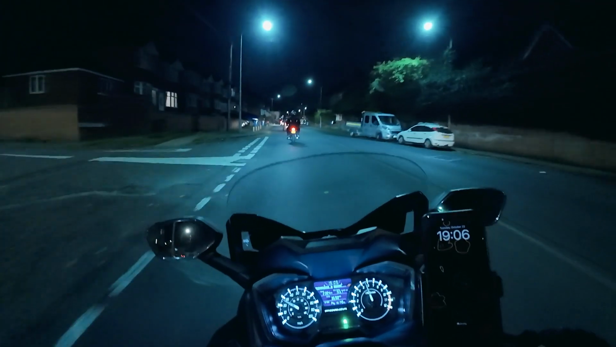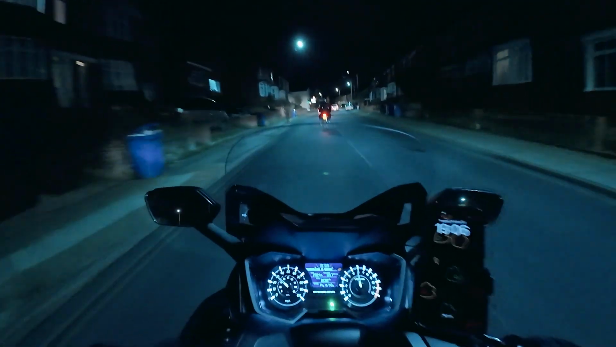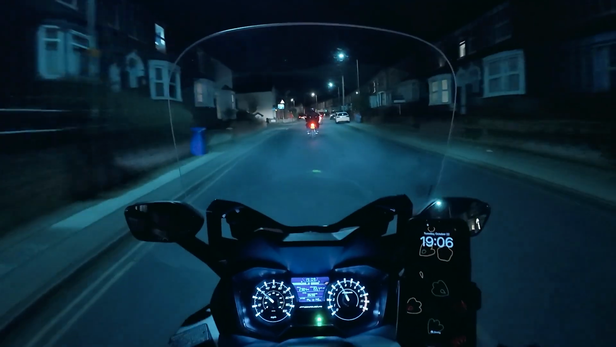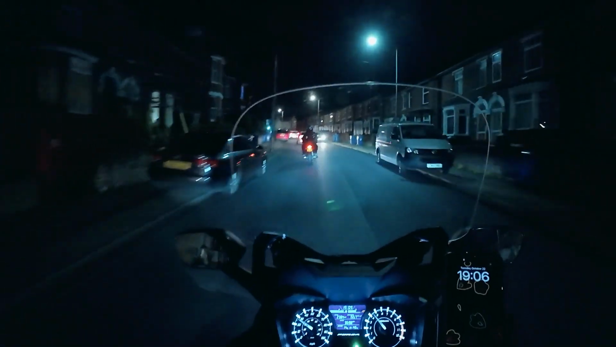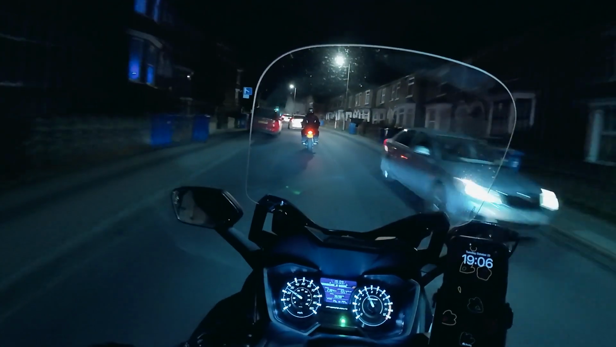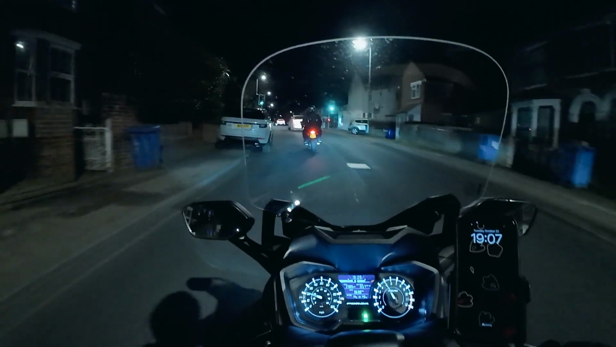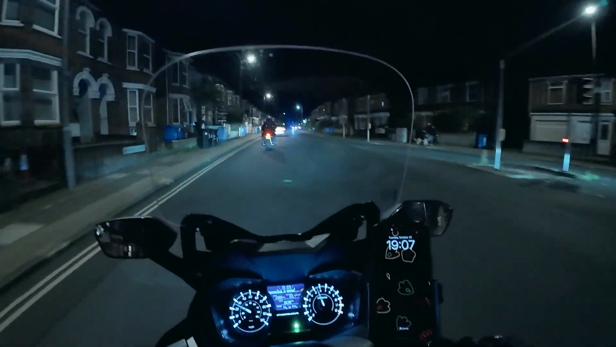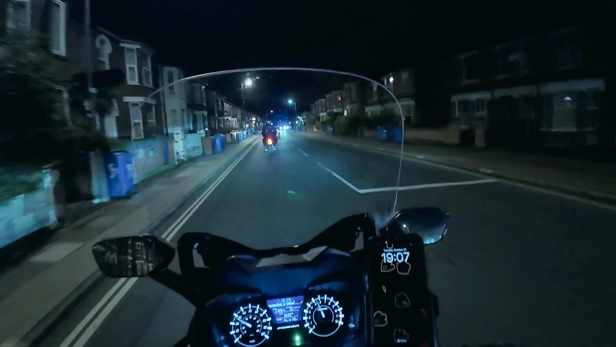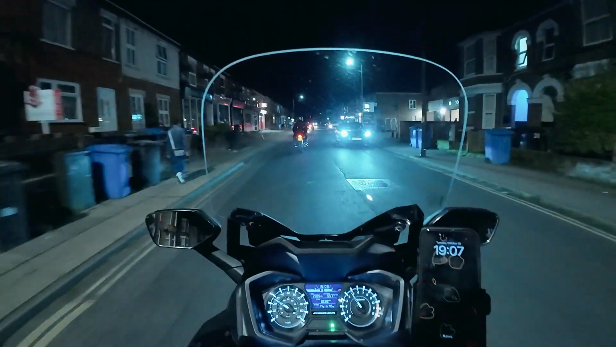There's a car right behind me. I'm going to put the screen back up. Sorry if that messes your view up, but it keeps me protected from the wind. And yeah. Comfortable, relaxed, enjoying the ride. This is why I have a motorbike, to enjoy it, to have fun.